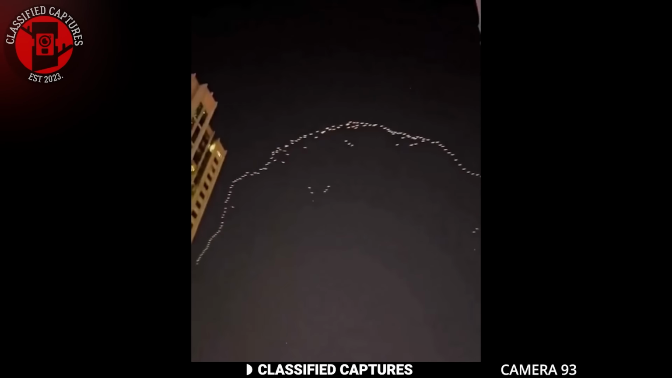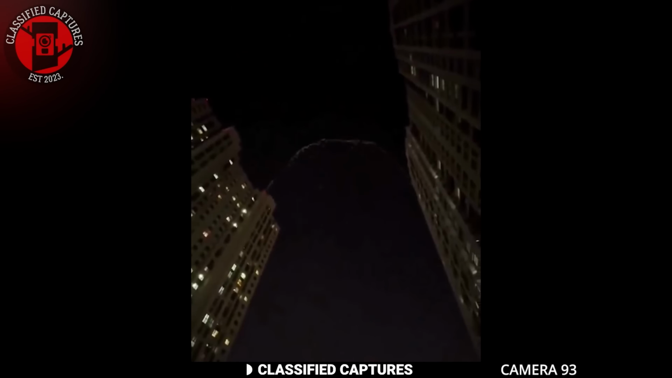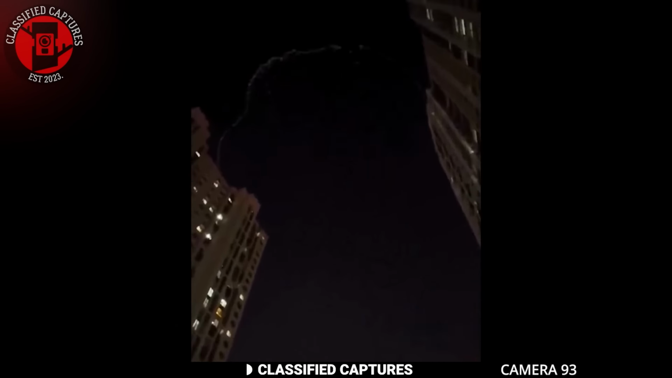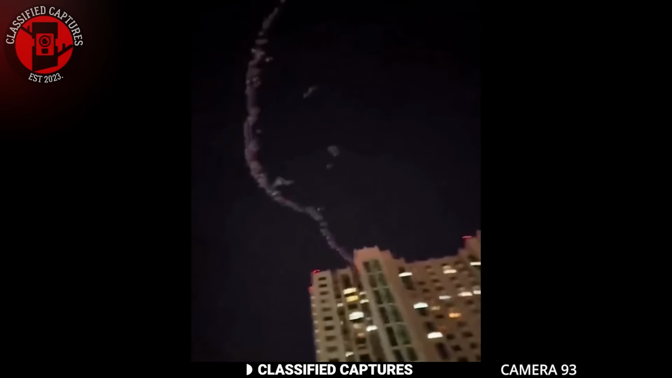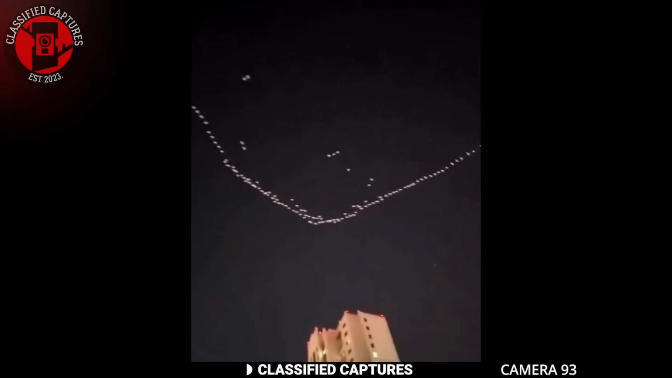Things get even weirder with this next clip taken in Asia. We're not told where exactly, but a strange fleet of lights was seen in the night sky. The lights were arranged in a unique formation and moved in synchronization.